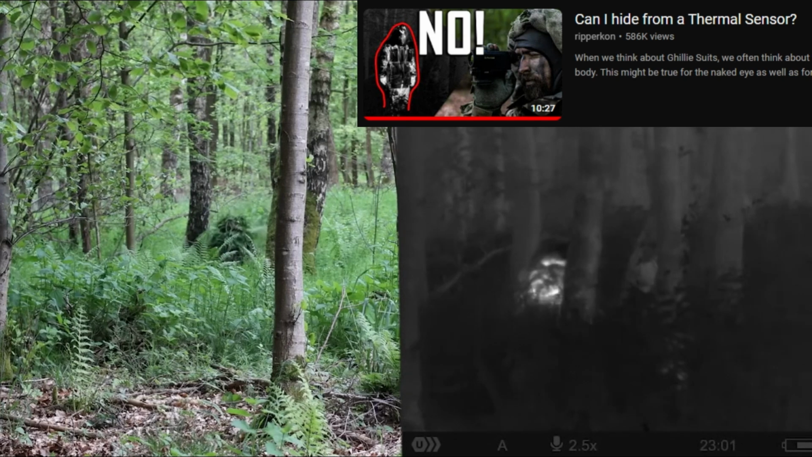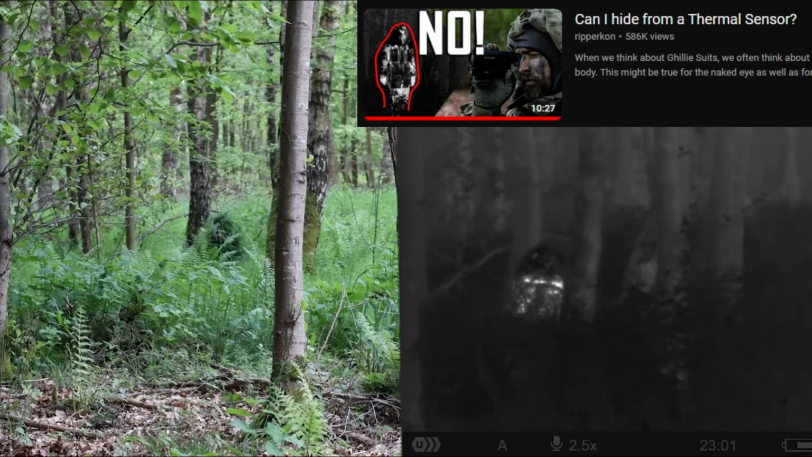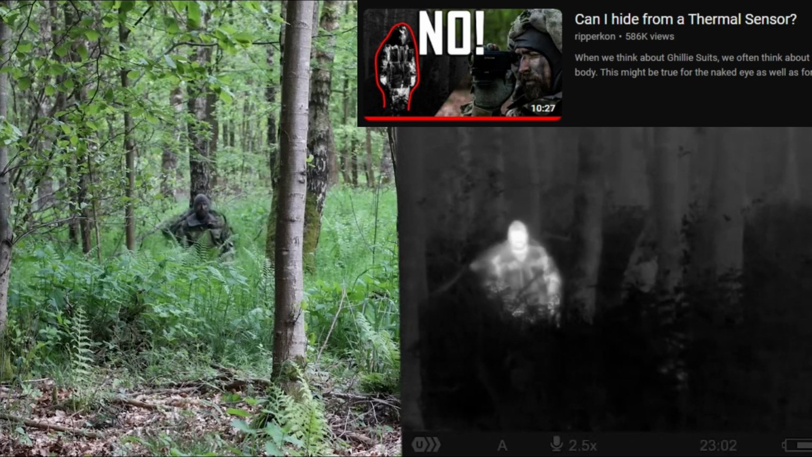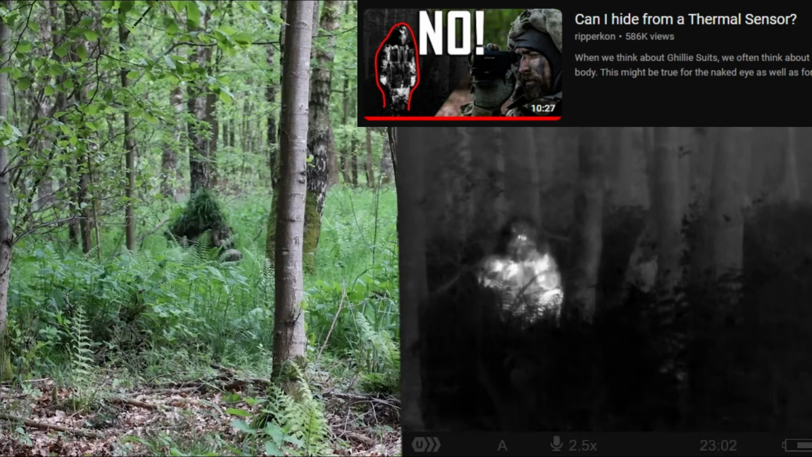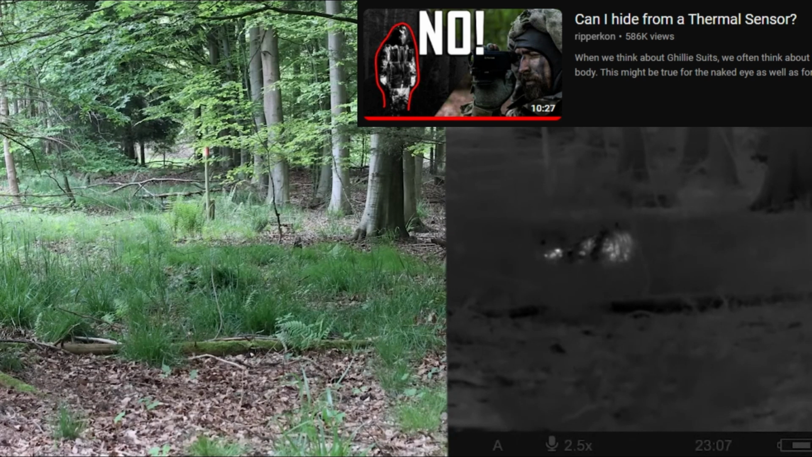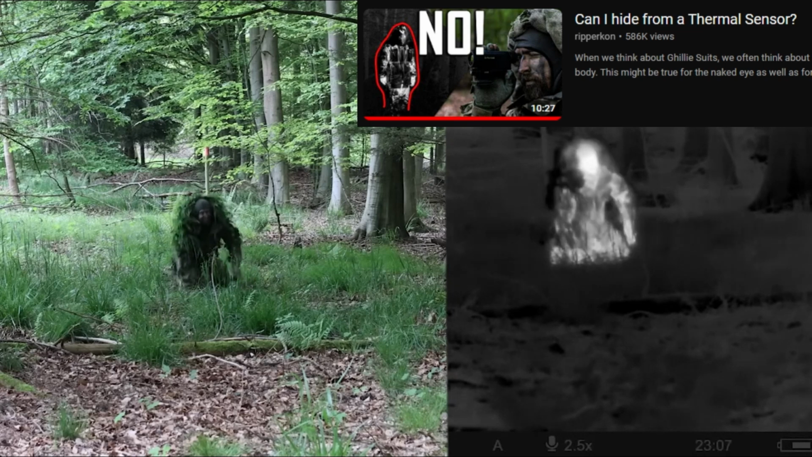Now let's turn around and sit down, and you can see the cold grass and the wet burlap help to really reduce the signature I'm giving away, and especially the hood, which is relatively far away from the body, cools down. But the fabric in the front and on the arms is still super hot. Also here you can see the pattern, and the wet burlap and the grass on the ghillie suit is even colder than the environment.